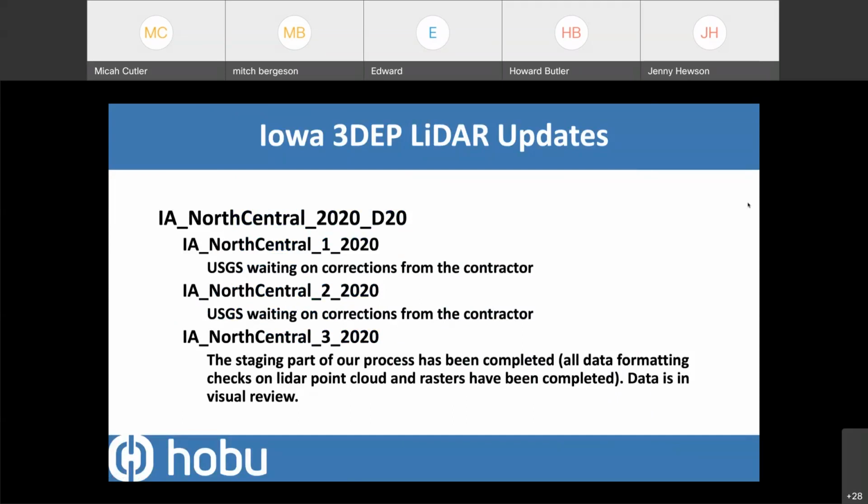Anina Rube asked, will IGIC send out an email when new LiDAR data is available? I would love to. How would we get that information? Because we would definitely disperse it. We just want to make sure that we get the right notifications. That's a question for Mitch. Mitch, are you a member of our IGIC email list?